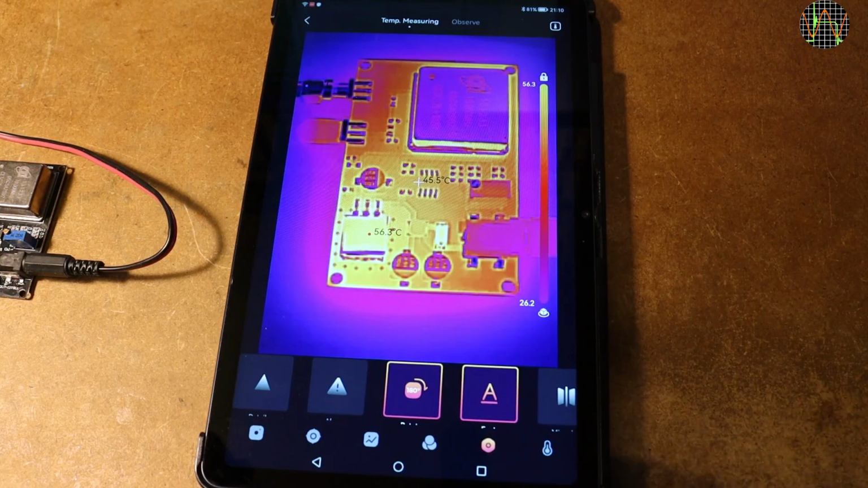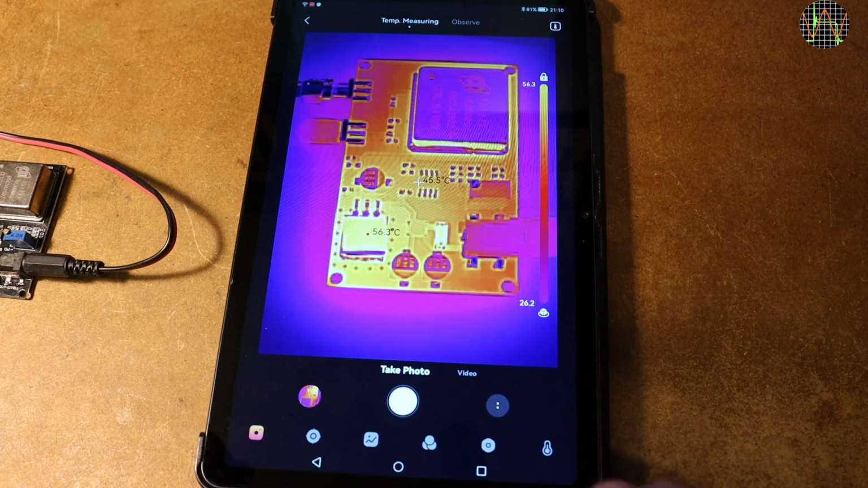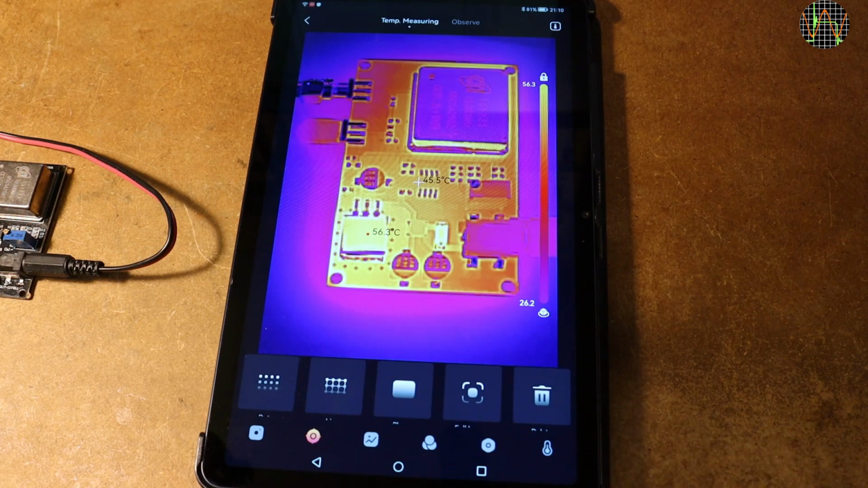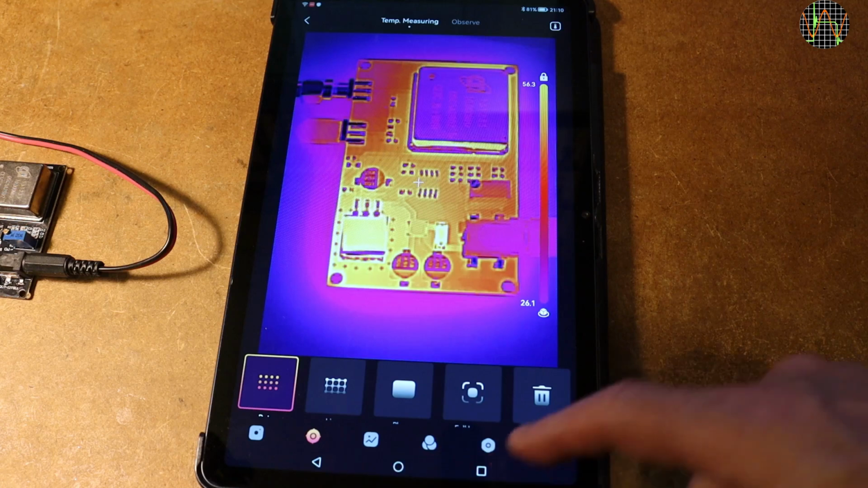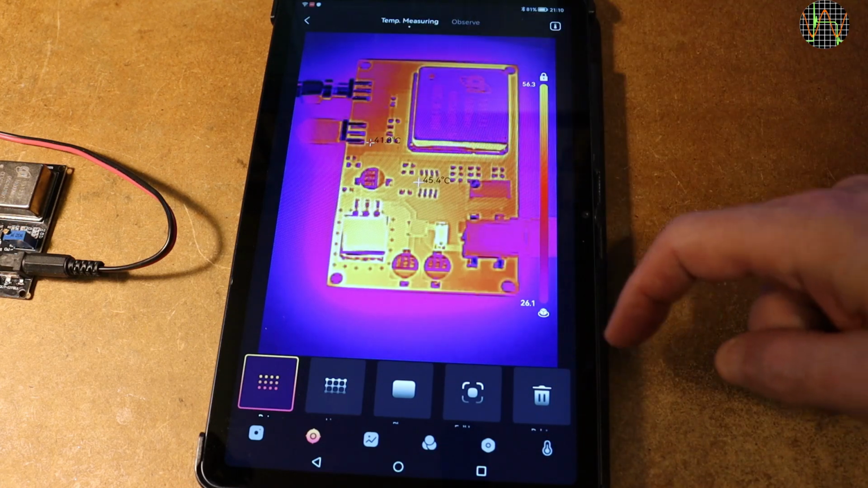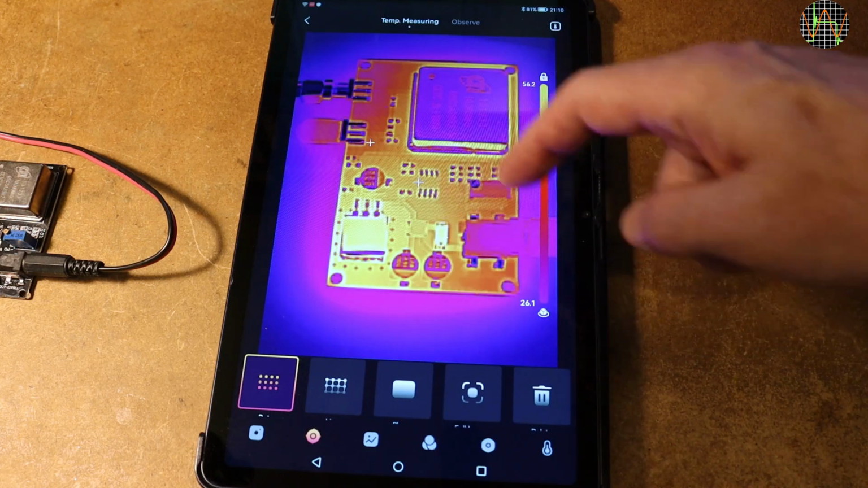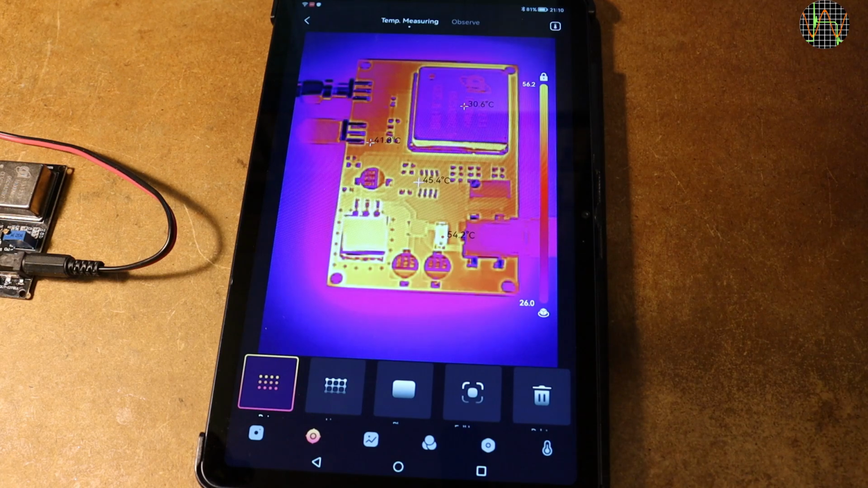But what if you wanted to know the temperature of some other part of the board? There's a tool for that. Actually, what you see by default, center and hottest point, is really the fourth icon here and should be highlighted because it's on. That it wasn't is kind of a bug, but nothing tragic. Anyway, using the dot mode, you can now define up to 3 dots to get readouts. If you select more, the oldest disappears.